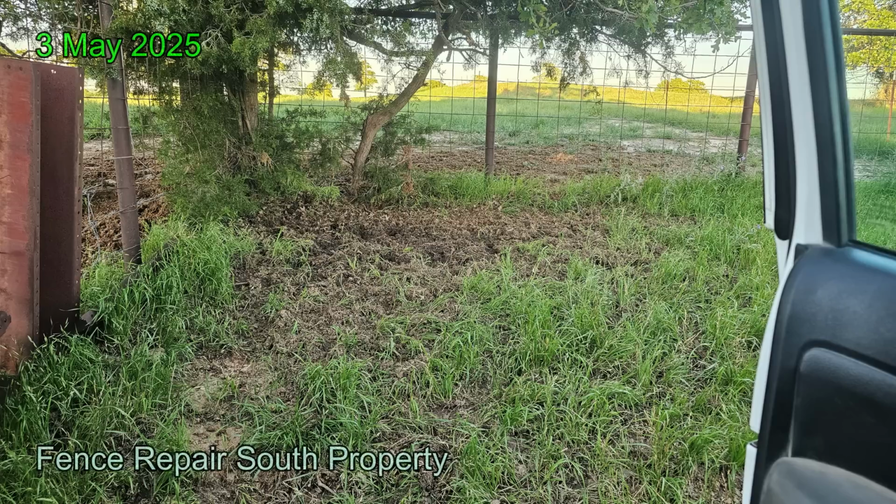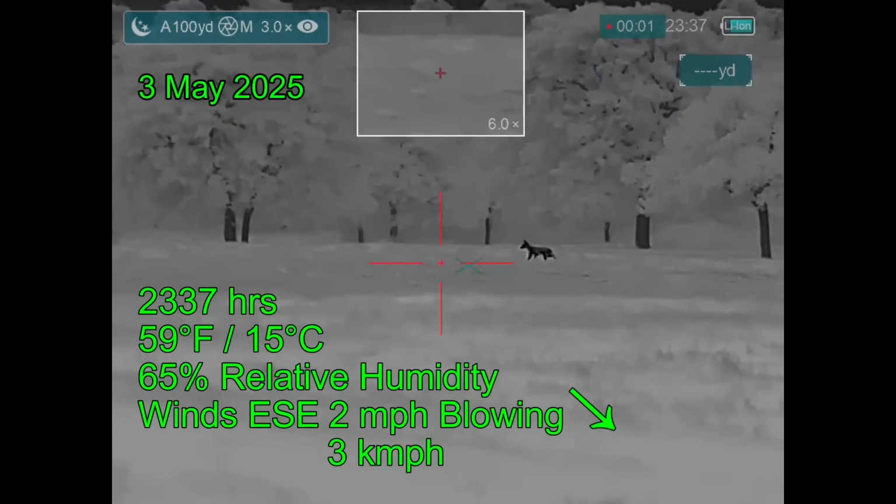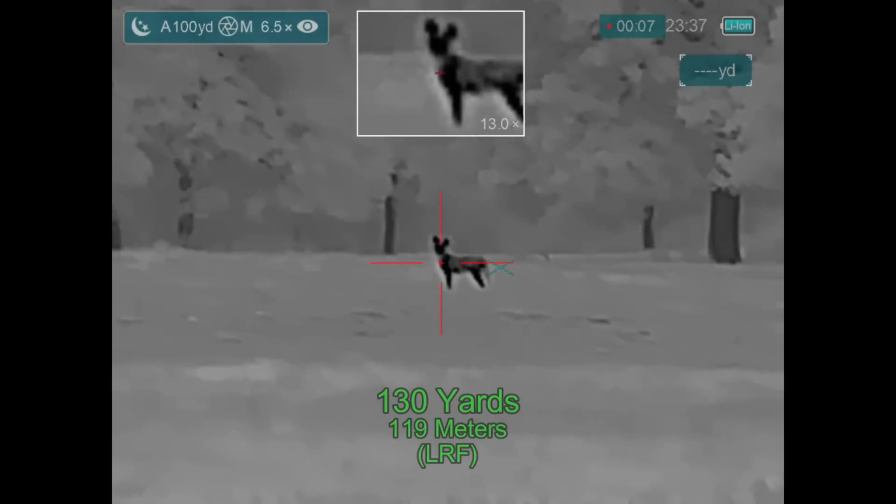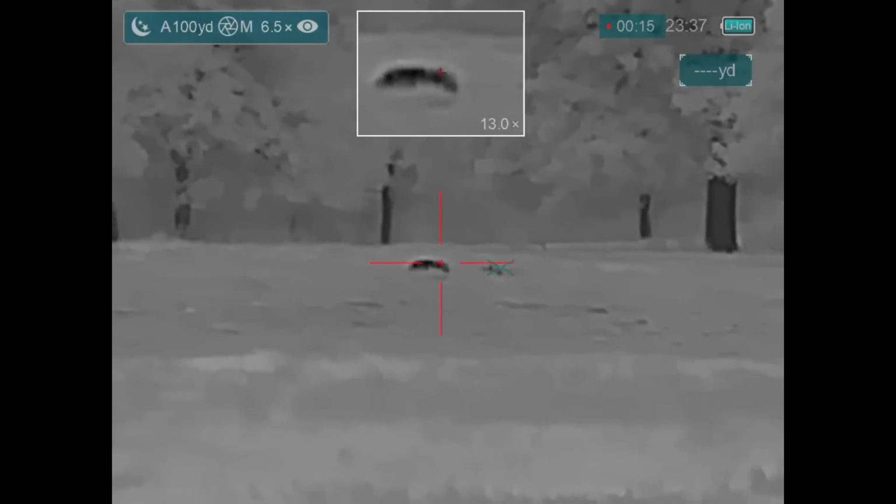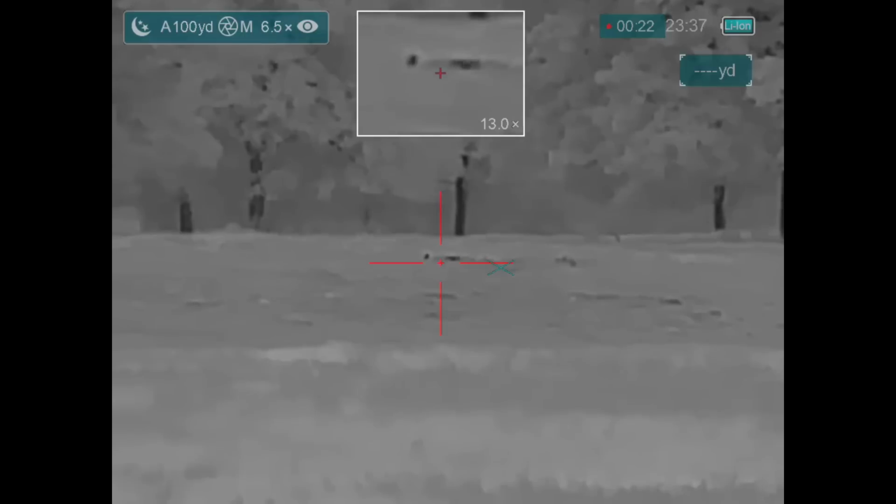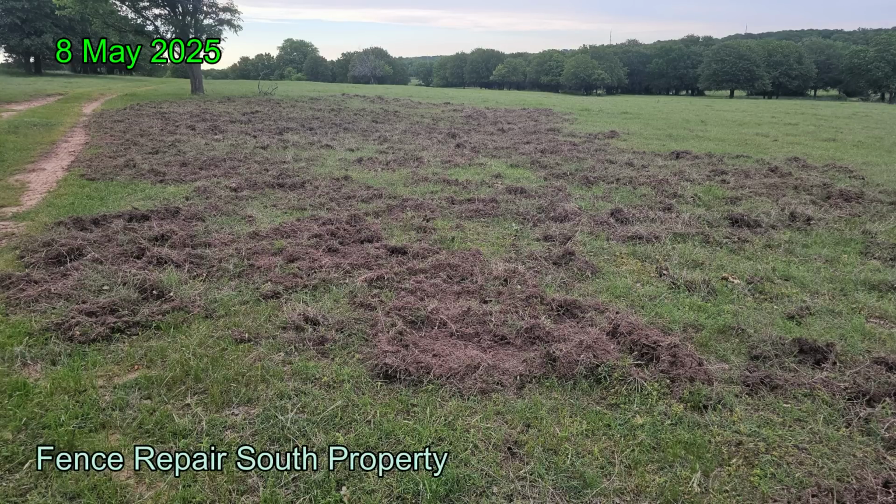2 nights later, after another rainfall, I got a call from a landowner with fresh hog rooting and fresh hog tracks. Definitely hog activity. So I'm back out watching this area for a while, and nothing shows up except for a coyote. And the coyote's down at 130 yards. The coyote turned out to be a male, and no hogs were seen that night, but I got a call from the landowner a few days later saying that the hogs were at it again.